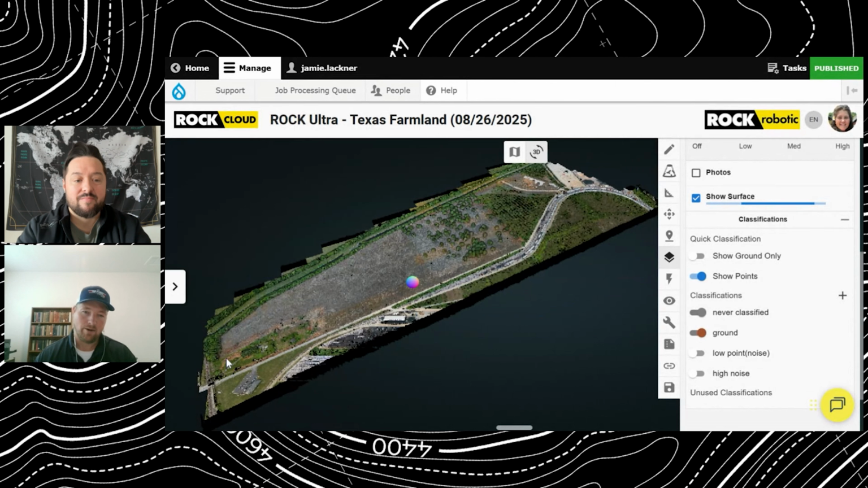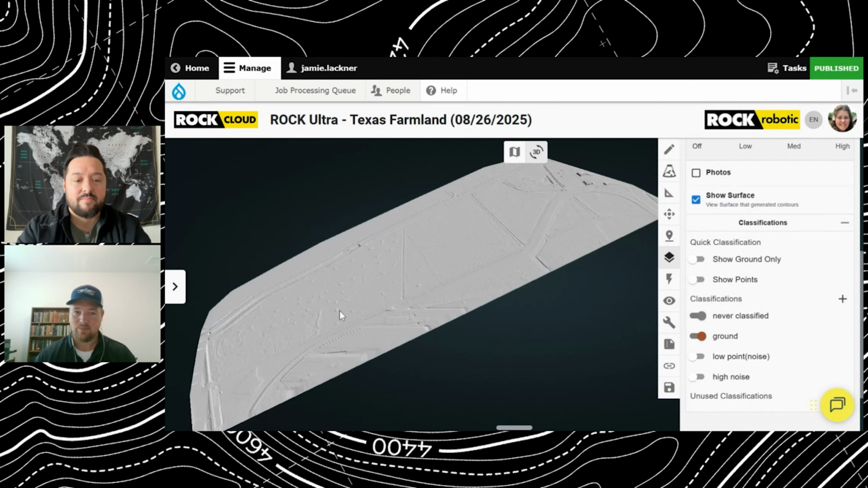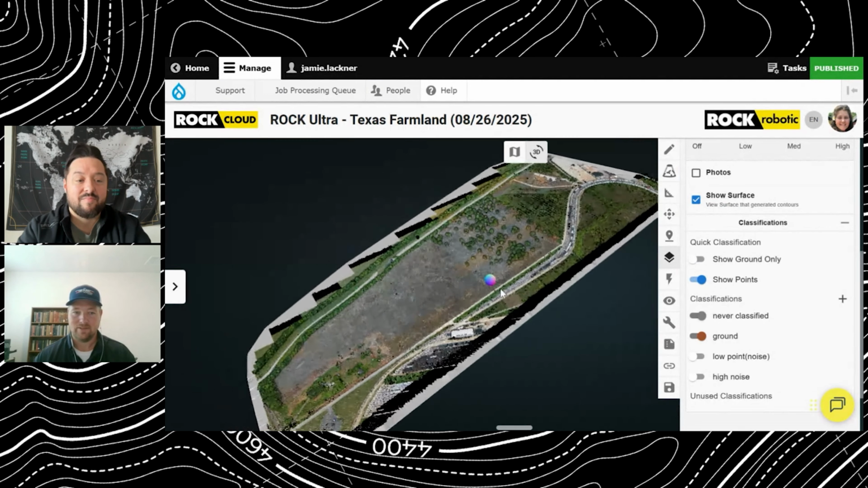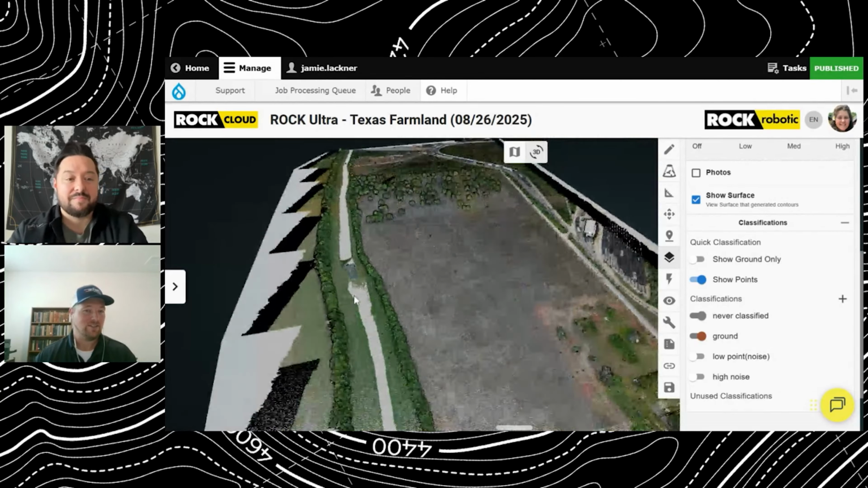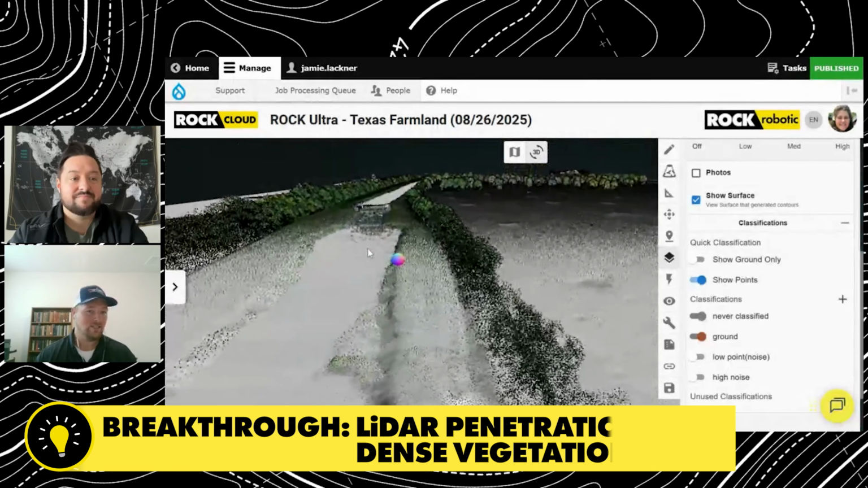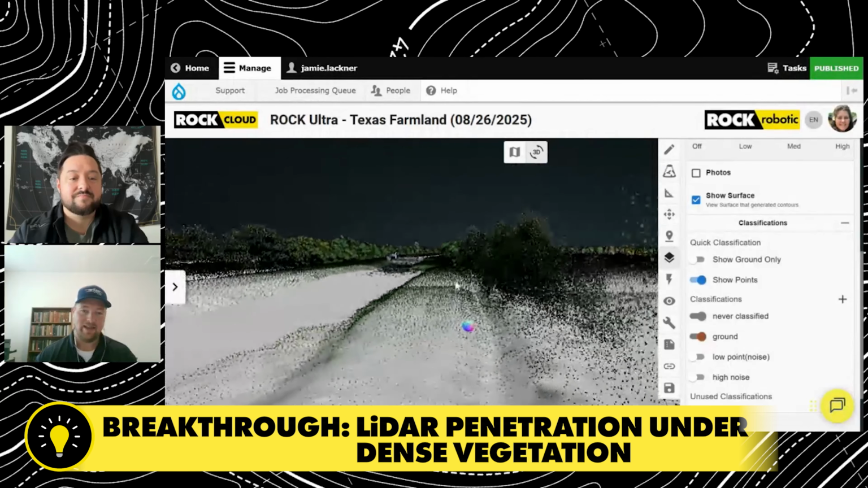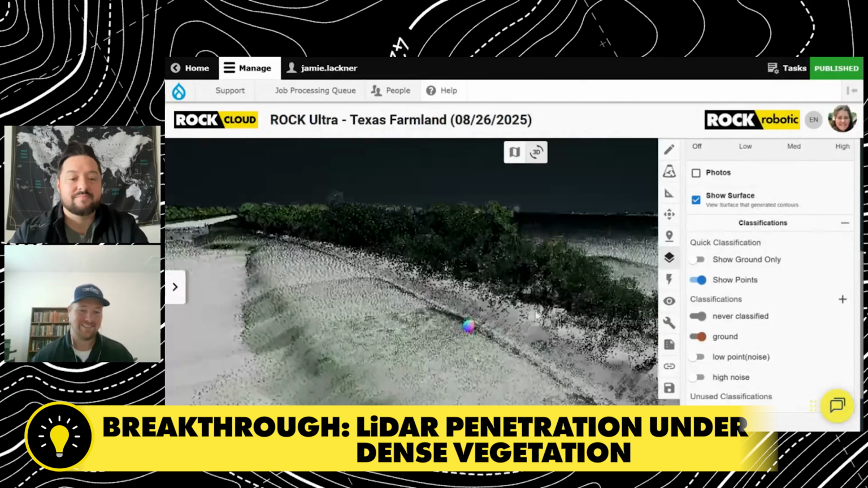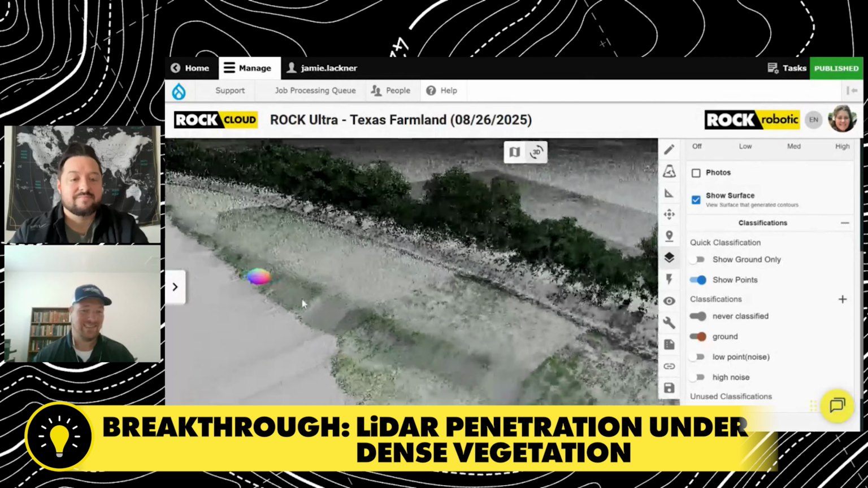This had a little water. There's a little bayou on the left side of the project, and they want to see if it captured the banks well, if it's actually going to save them from going out there. And then obviously getting under vegetation was huge. And I had never seen or used a LiDAR sensor like this that could get under vegetation at that level.